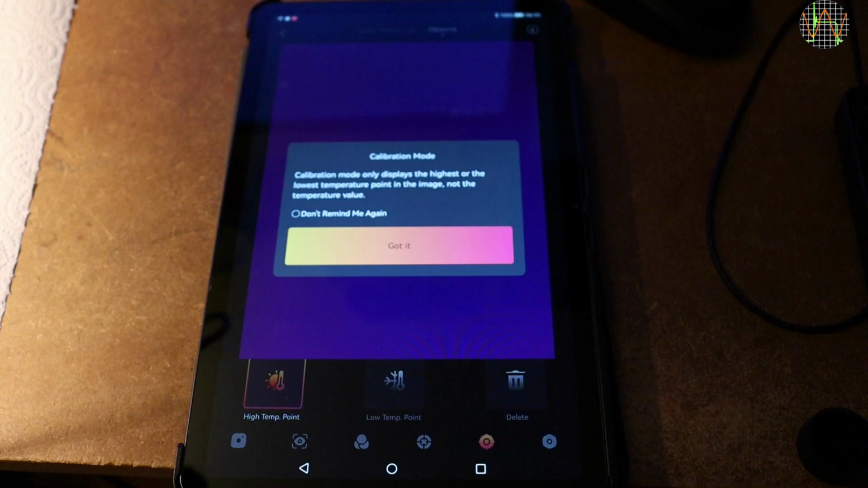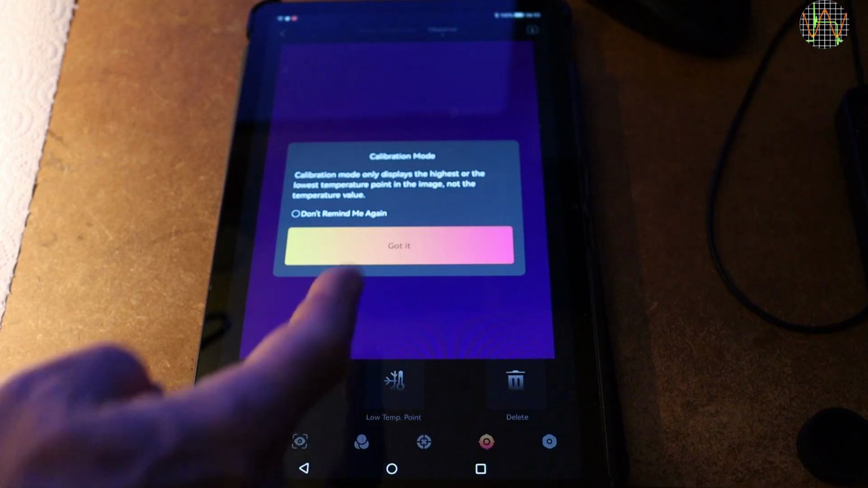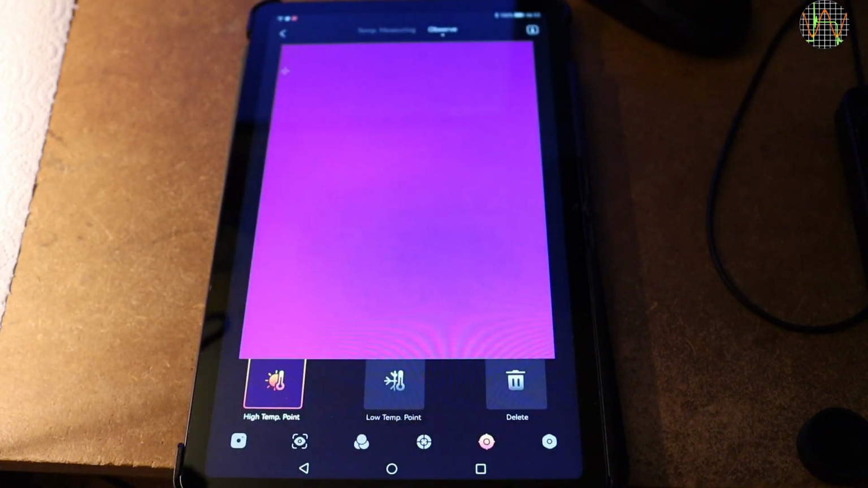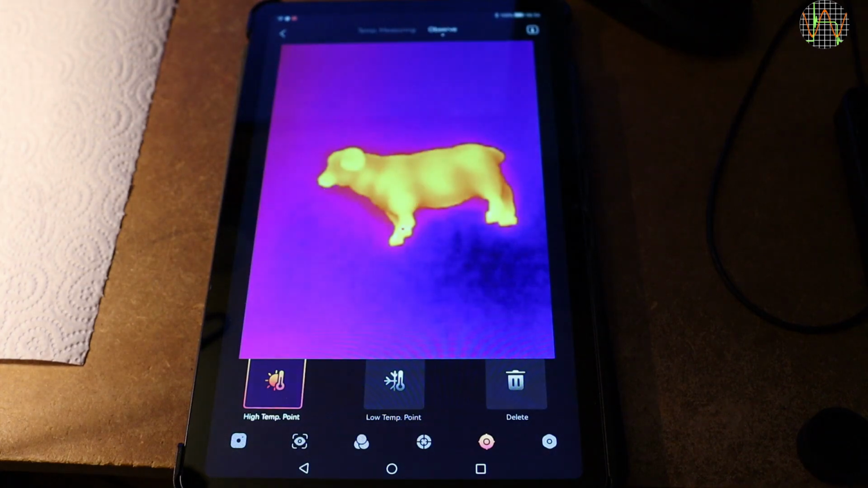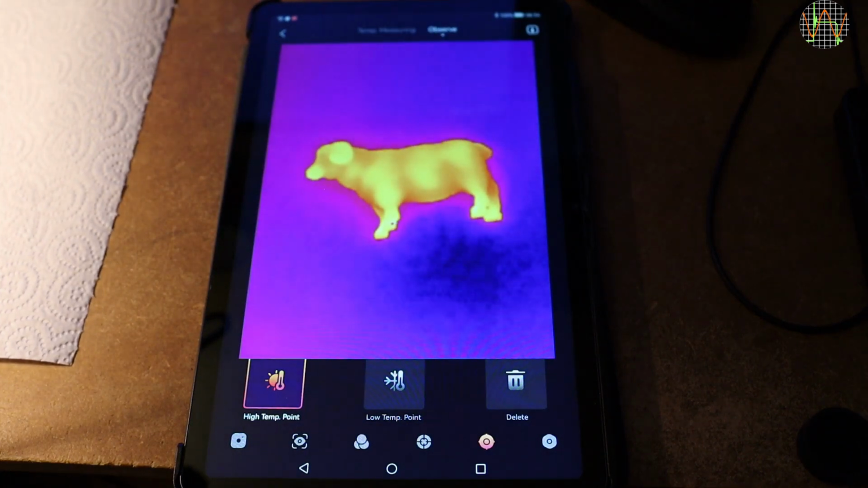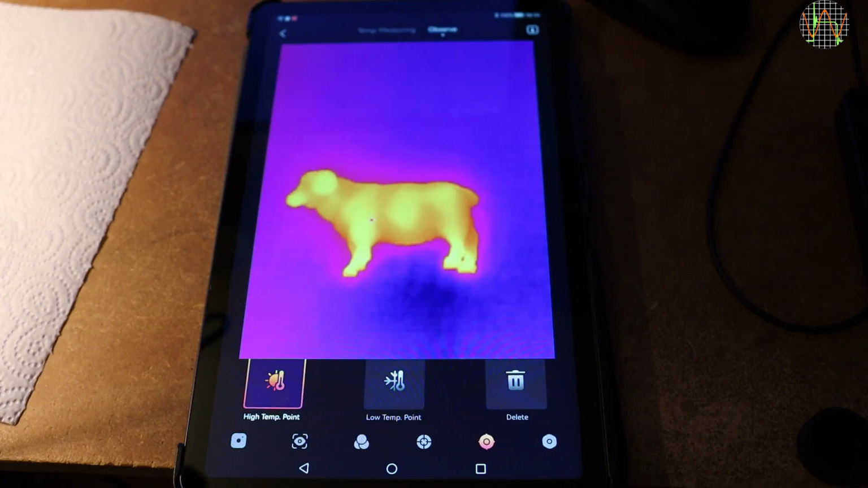One of the functions in observe mode goes by calibration mode. Naturally that interested me, but it turns out that this has nothing to do with calibration. I really wonder who came up with these names. This mode simply shows a red and blue dot representing the hottest or coldest points. Moving my toy figure in and out, you can see the blue boxes from the AI dynamic detection that I left running. The red dot on the front feed is hard to see.